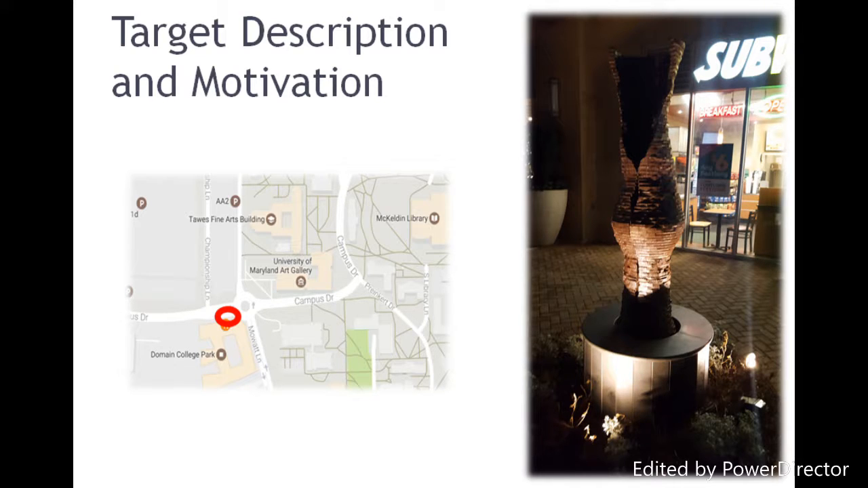The target I selected is in front of the subway near Lot 1 on the UMD campus. I selected this target because it's very unique and has a lot of curves and edges.